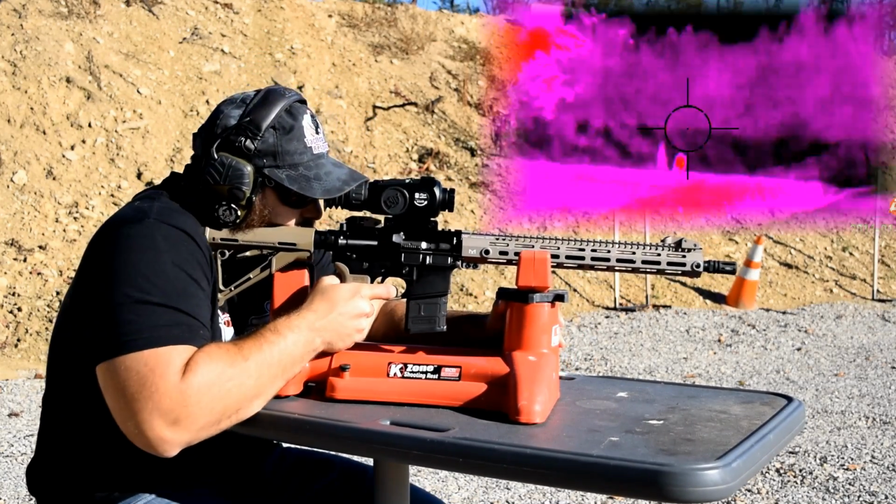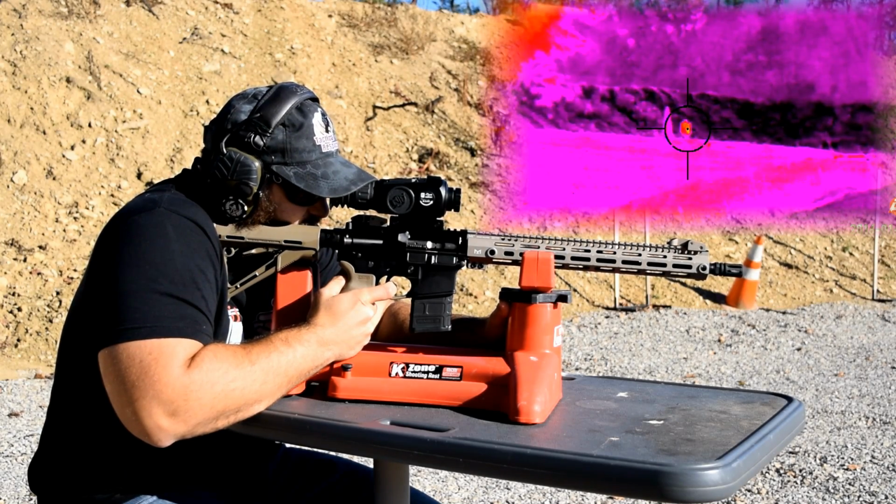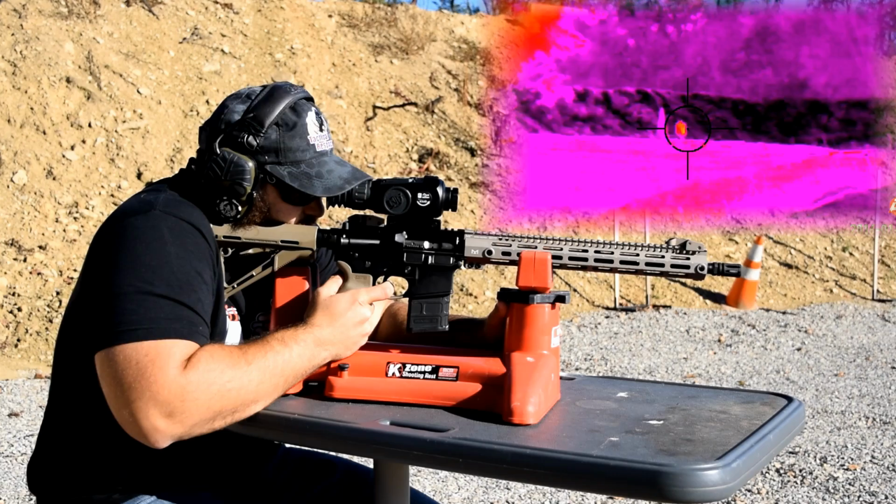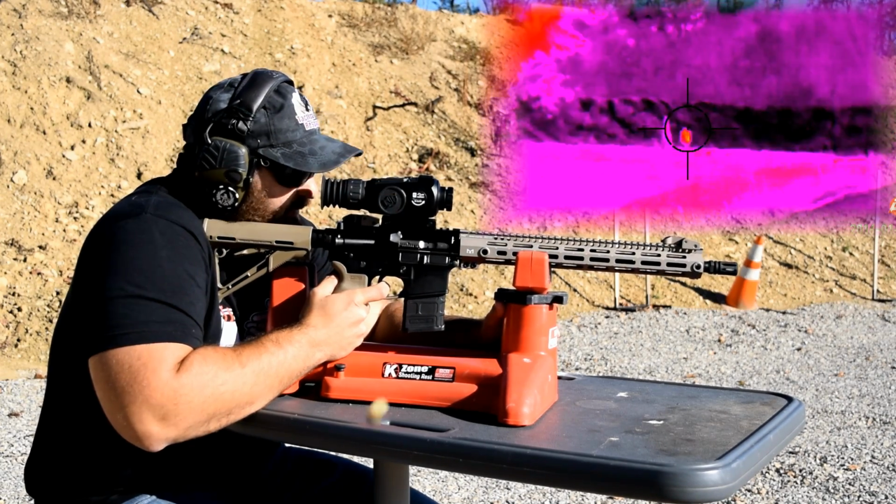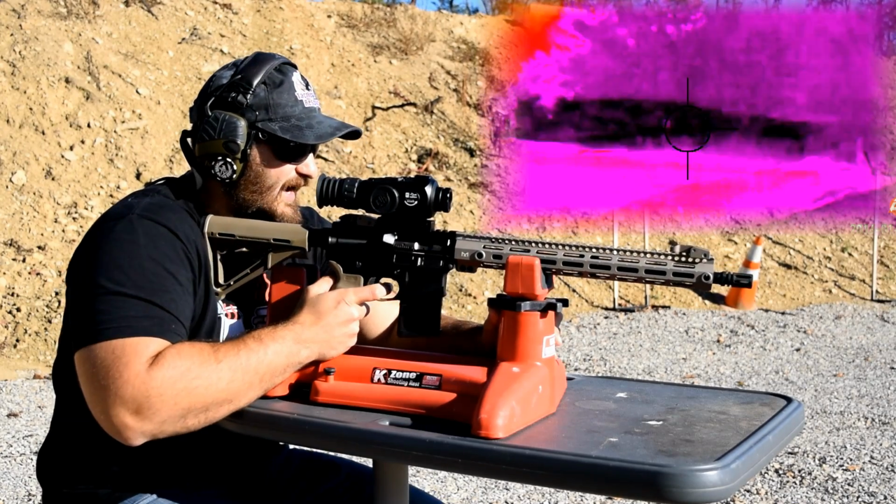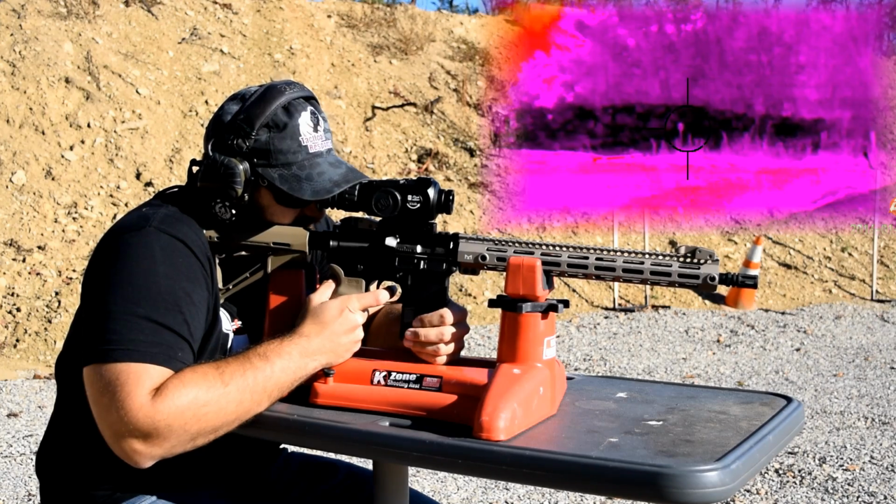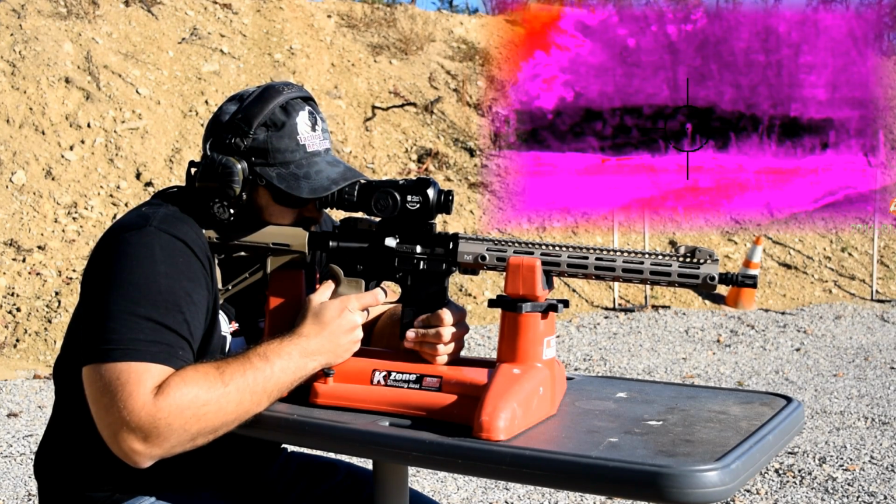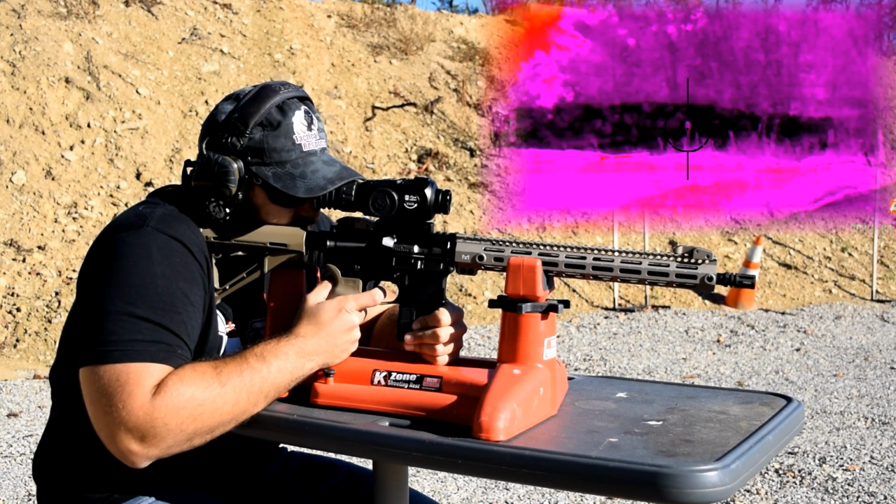Intermediate target. That's a good one. That one's painted black. There with the hot pack. And far target. Now this one, you can only see the hot spot on its head. I think I missed it.